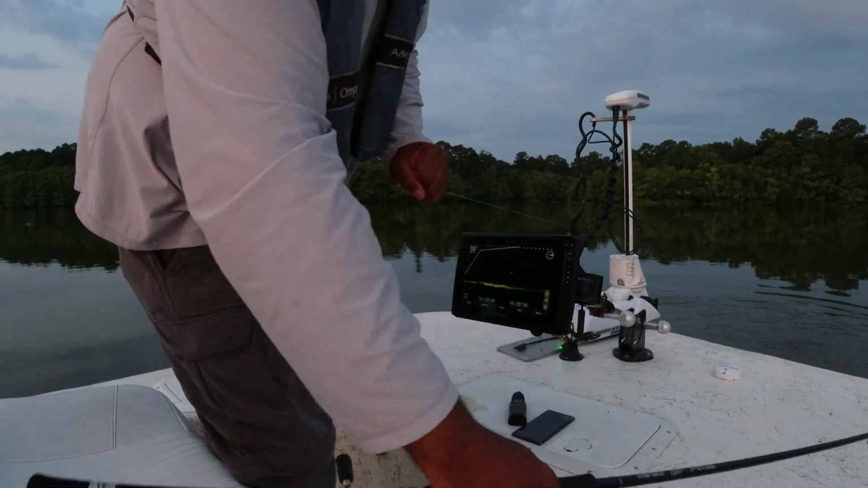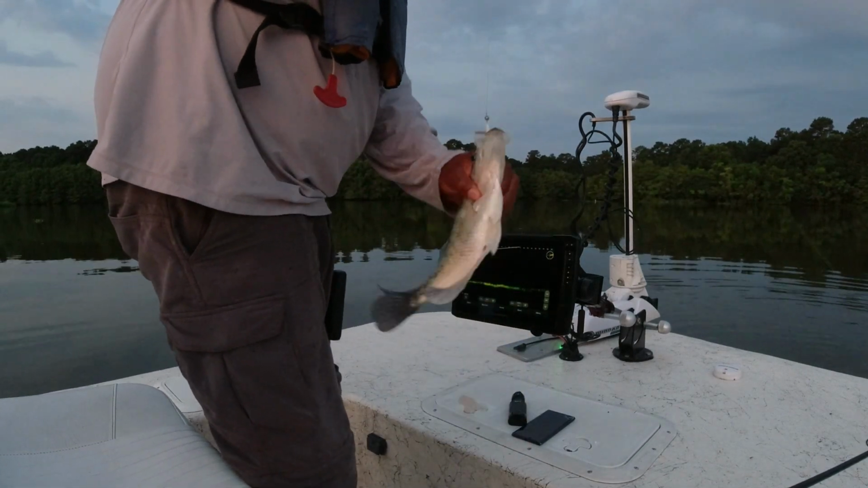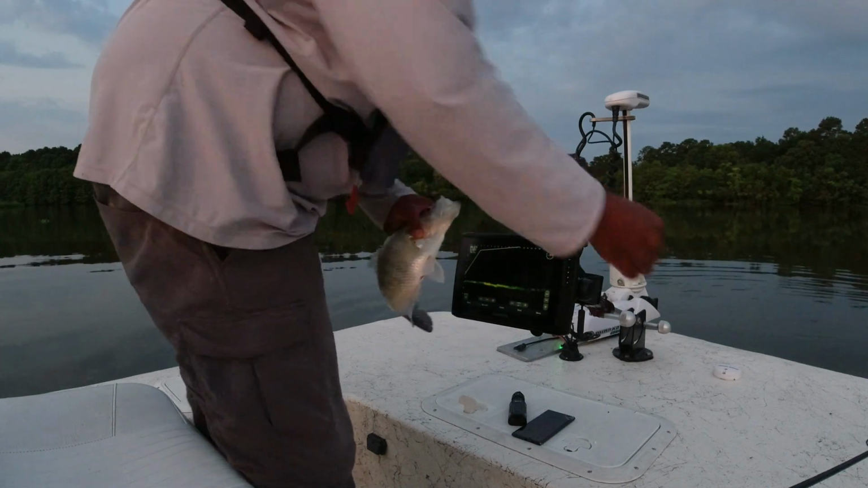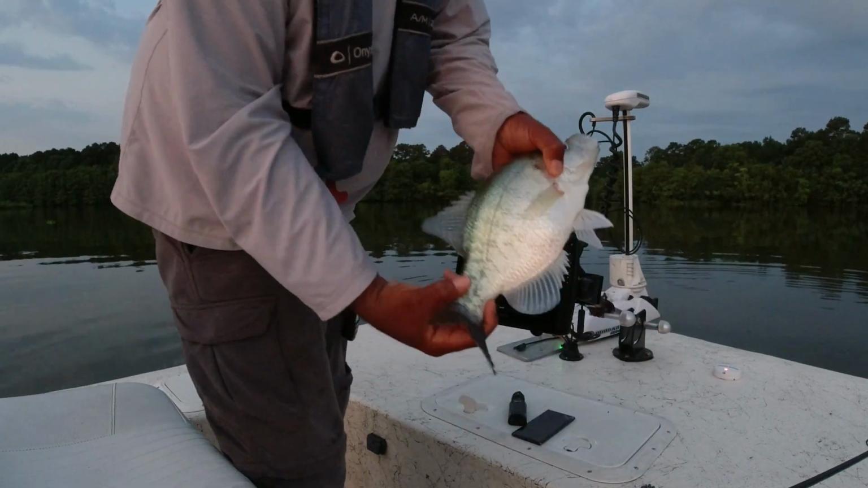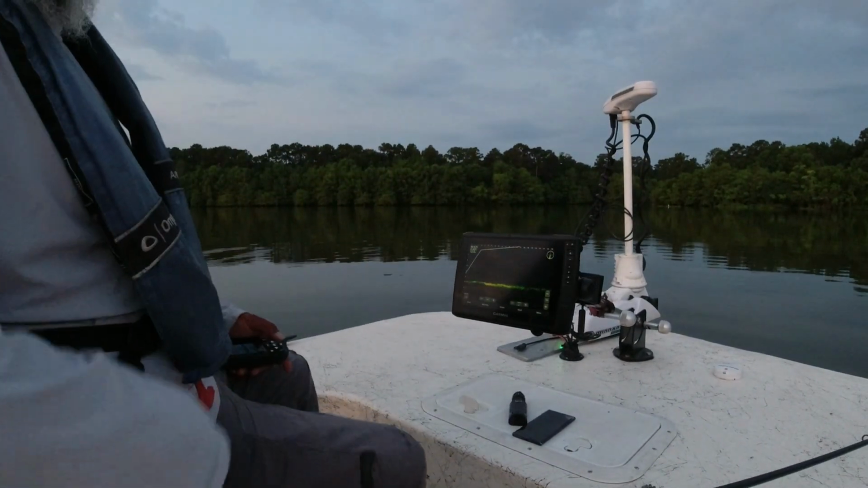I mean, it's just on fire. Just on fire. That's a good fish there. I don't care where you at. That's a solid fish right there, y'all. I don't care what part of the country you in.